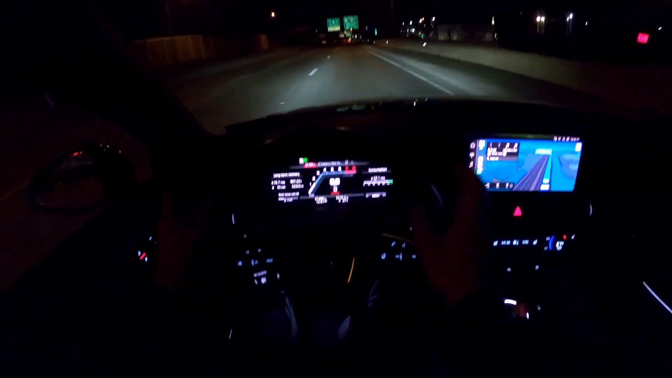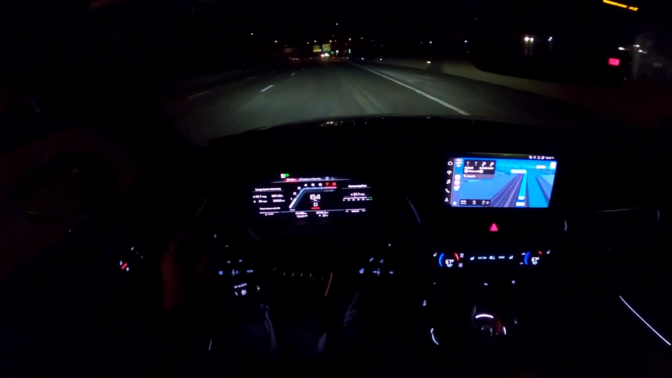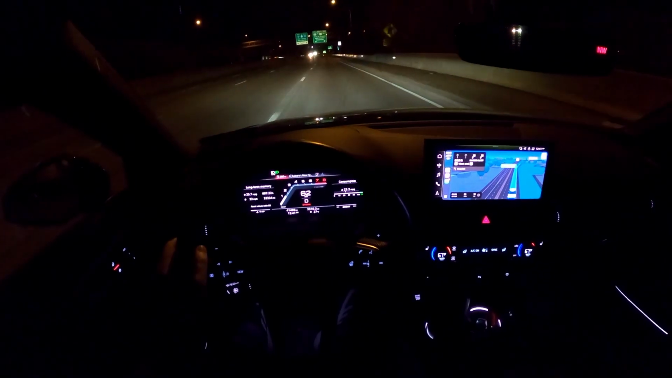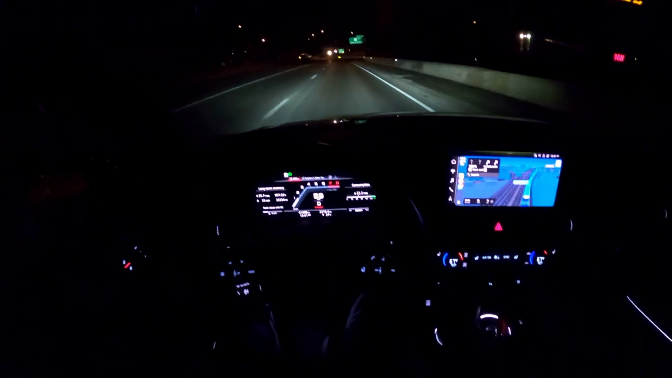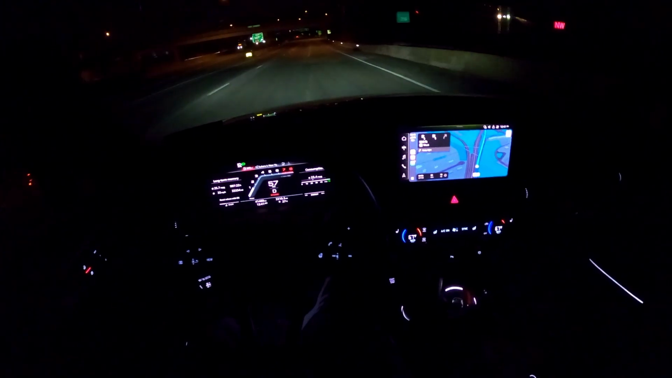Combination of exit to entrance highway ramps. Getting there. Can't believe I won't be in bed till like 1:30. Thank God it's a Friday.